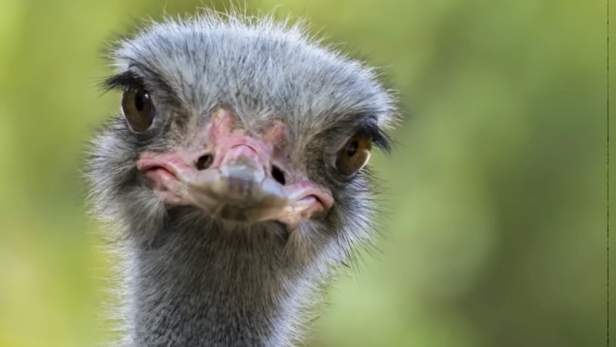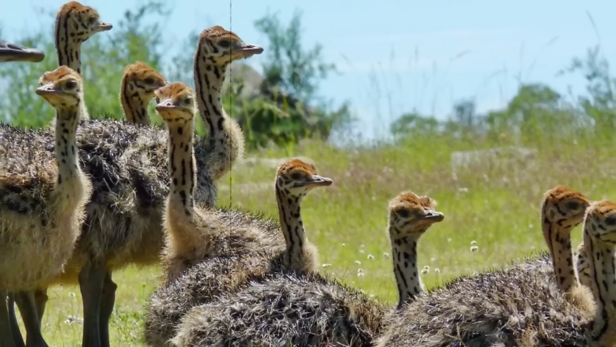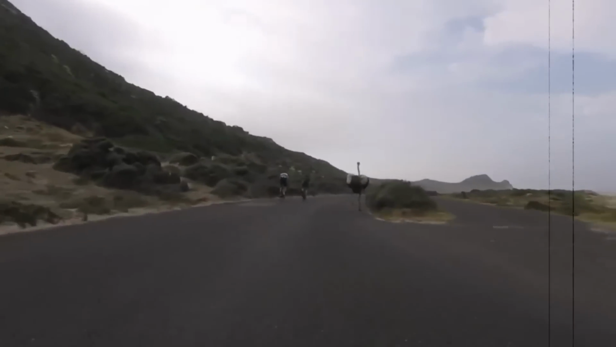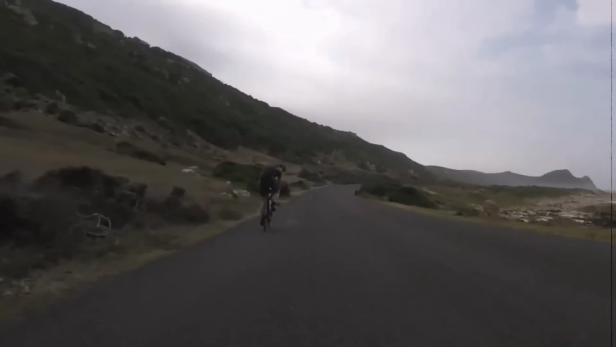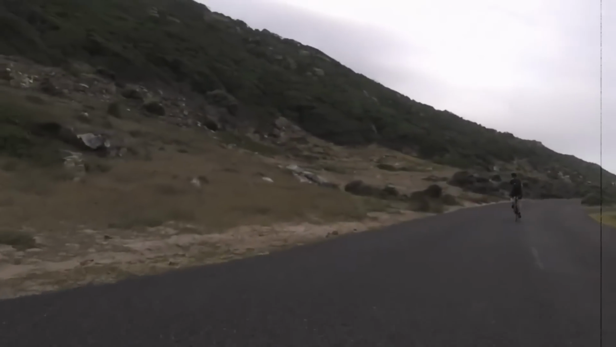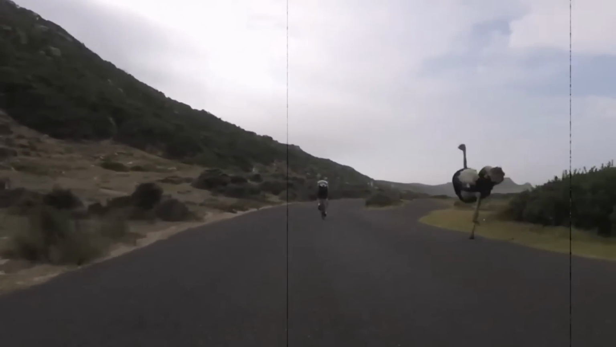Looking at cute ostrich pictures online, most of us might think these creatures are fascinating and perhaps friendly, much like many other birds. However, after watching this video, your perception might change. The video was captured by a group of cyclists traveling along an open road. As they were casually cycling, an ostrich suddenly appeared and began chasing the cyclists.